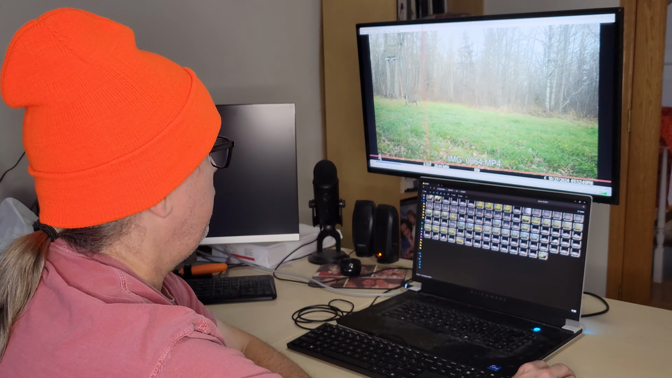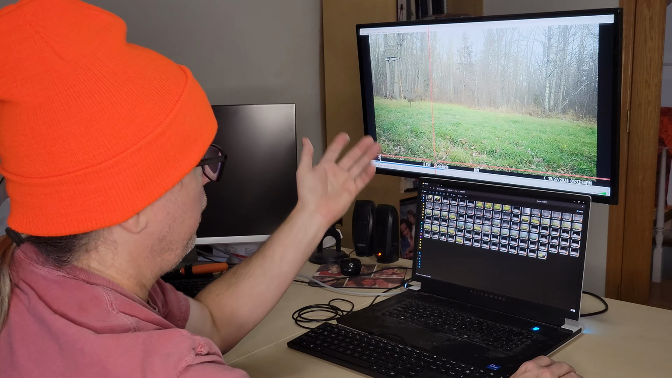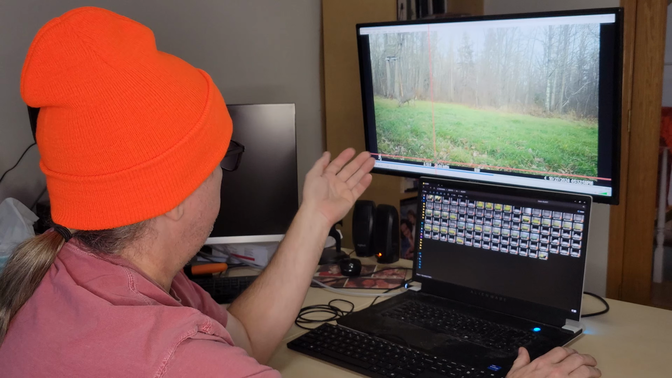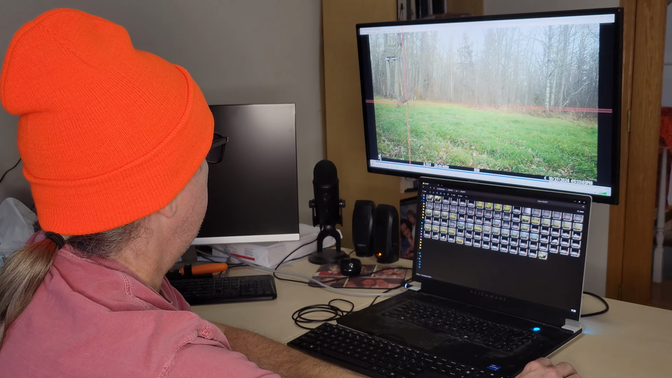Looks like he's back again in the afternoon on the 27th. Again, I would probably definitely be in the stand at this point. So if it's in the stand on the 27th, I would have saw this guy. Obviously not hunting time yet, but yeah, he's definitely a shooter.